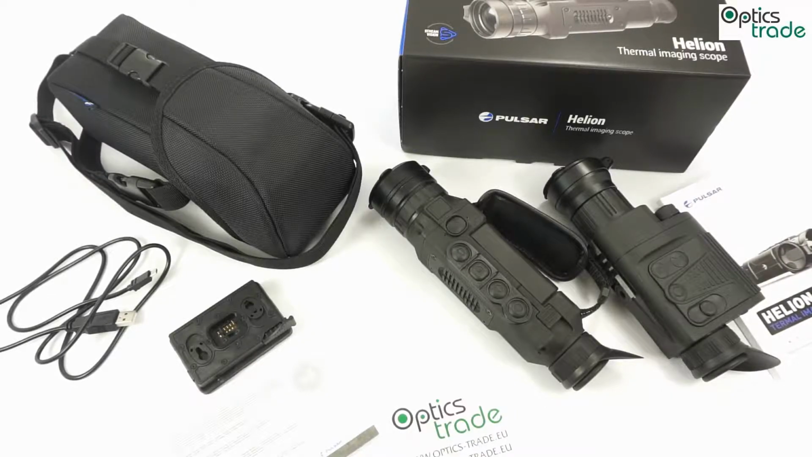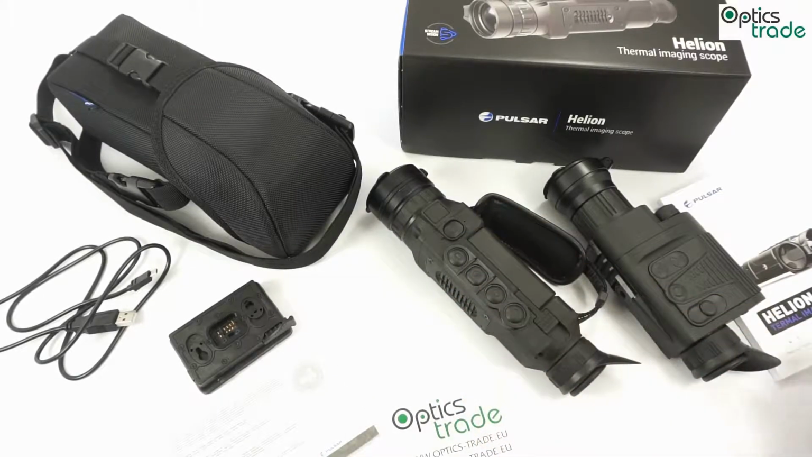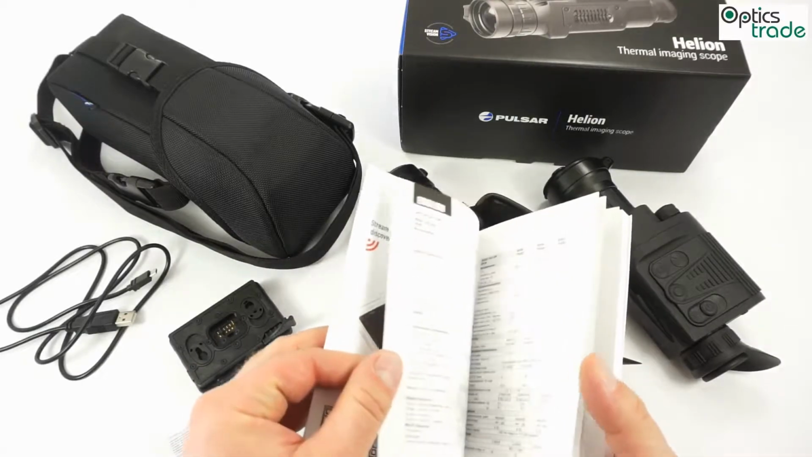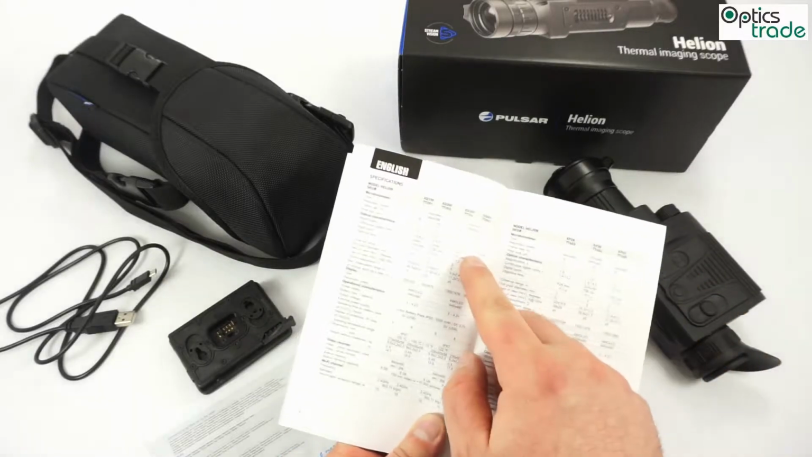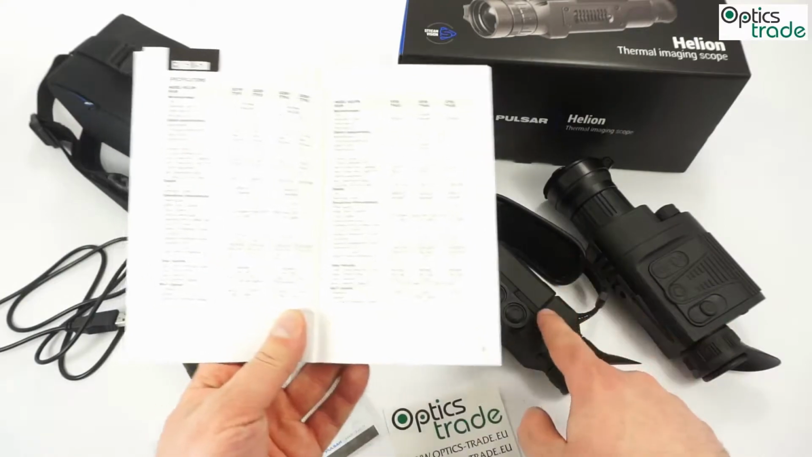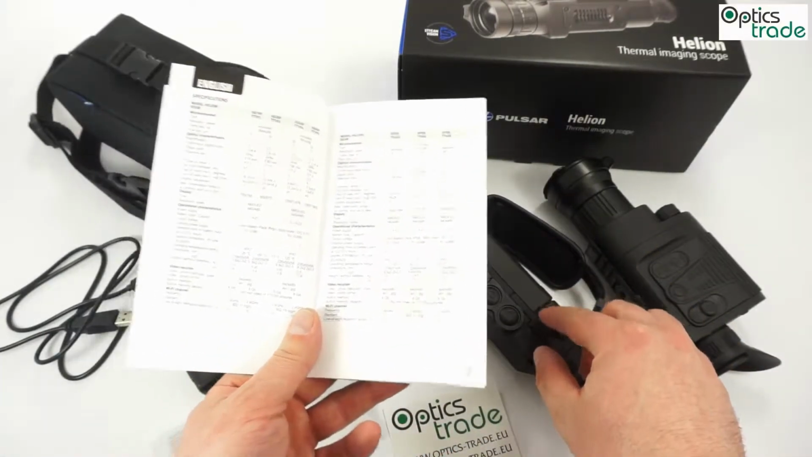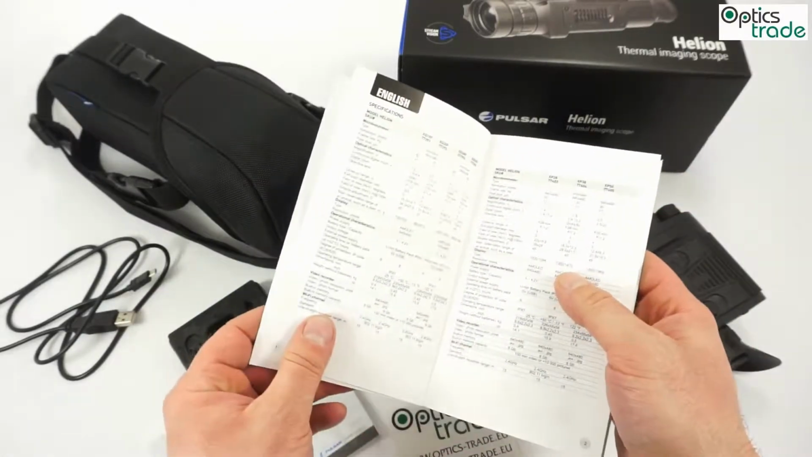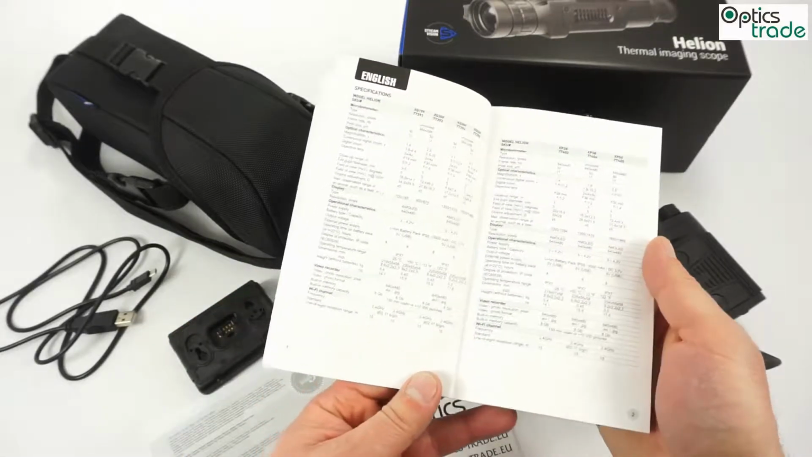If we go to the options which this offers, the main thing is to see what kind of magnifications it offers. It starts at 4.1, the same as the old device, and goes all the way up to 16.4. It is possible that in production it will go even higher, even to 28.8 or something like that.